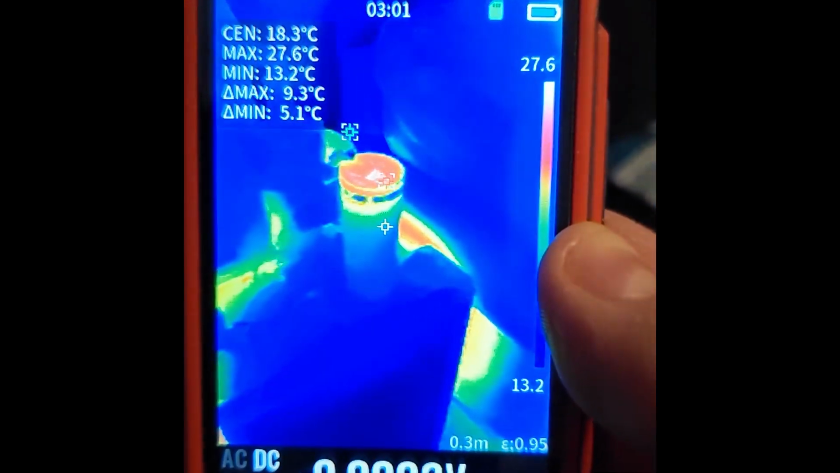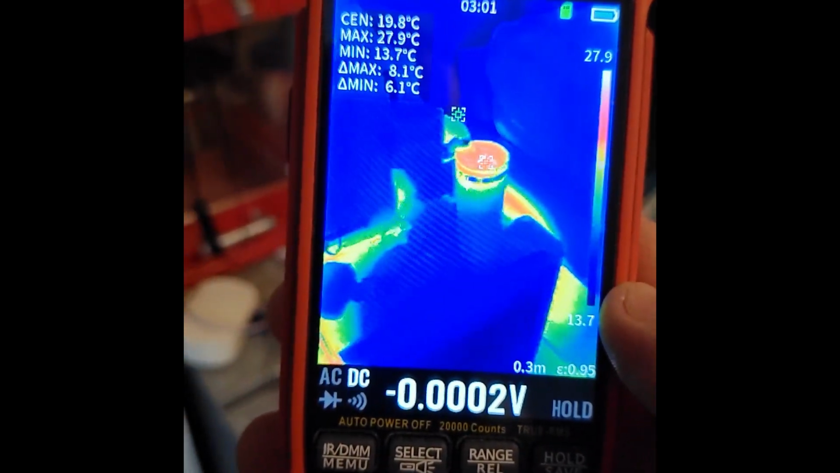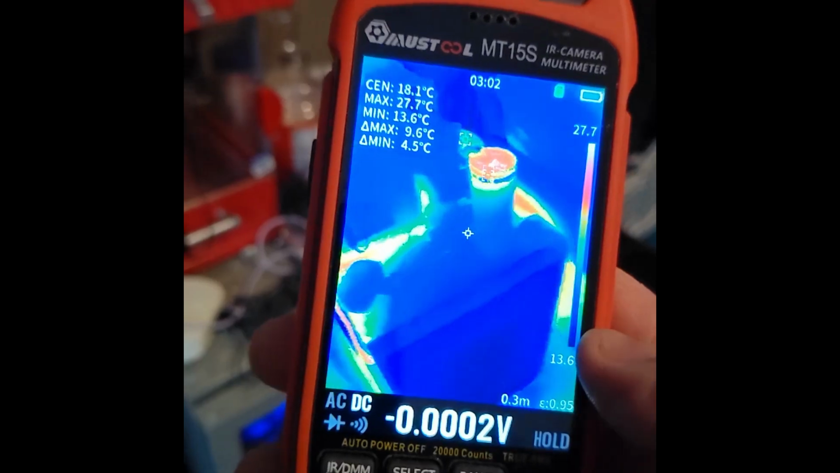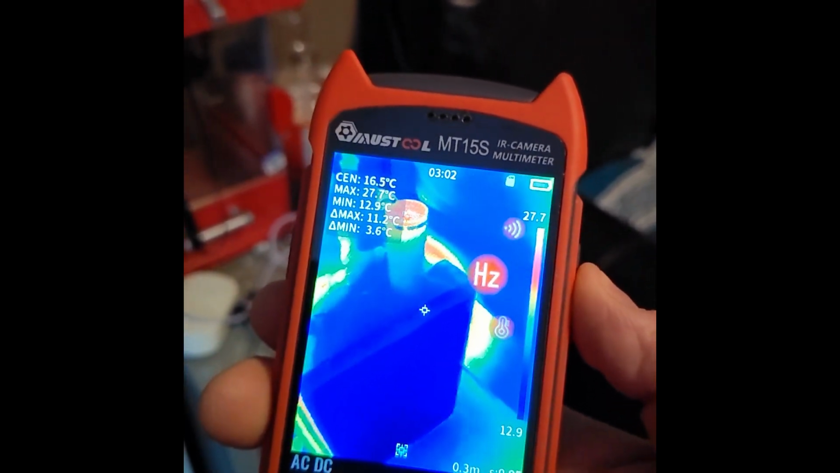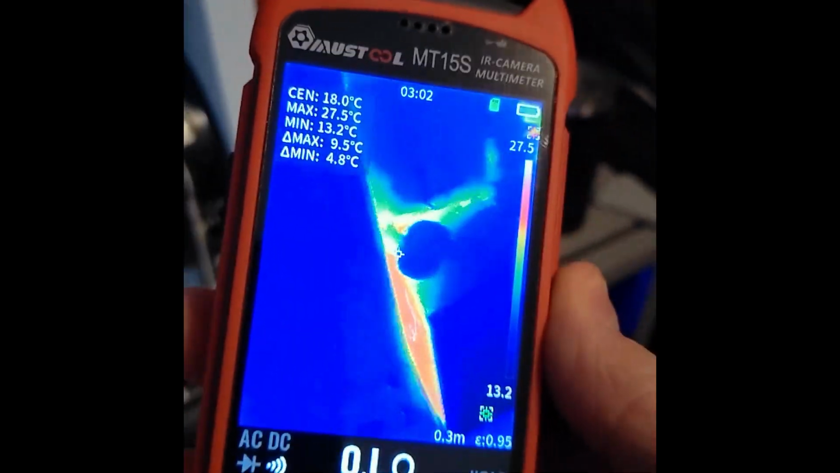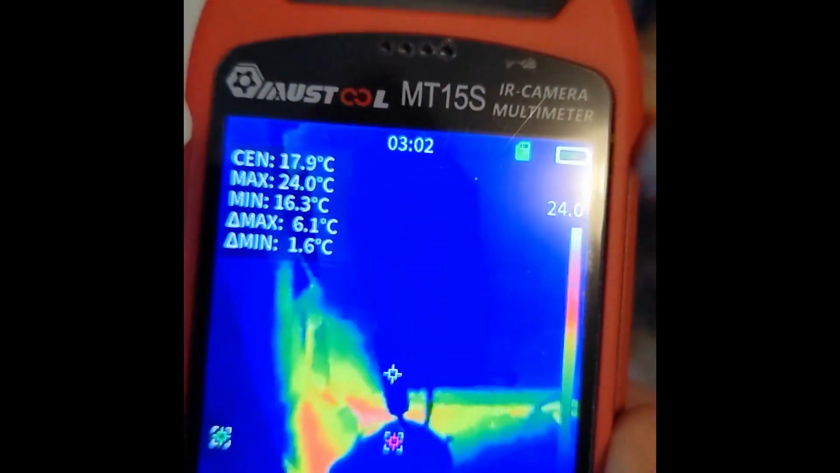Take a look at my coffee cup sitting on the mini fridge. But if you notice down here, it's still displaying the multimeter, so you can use the multimeter while using the thermal camera at the same time. Right now it's just set to voltage, but I can cycle through the different settings. You know, I can have it on continuity while looking through the thermal cam. Got some hot stuff behind my mini fridge there. Just, you know, the mini fridge compressor blowing the hot air out back there.